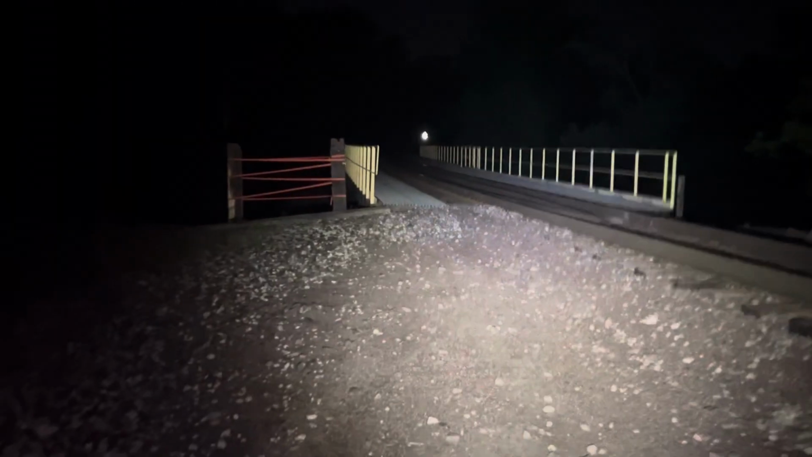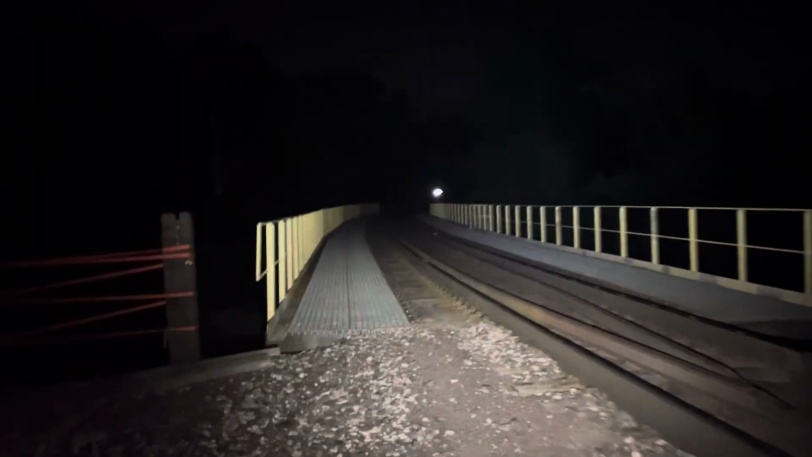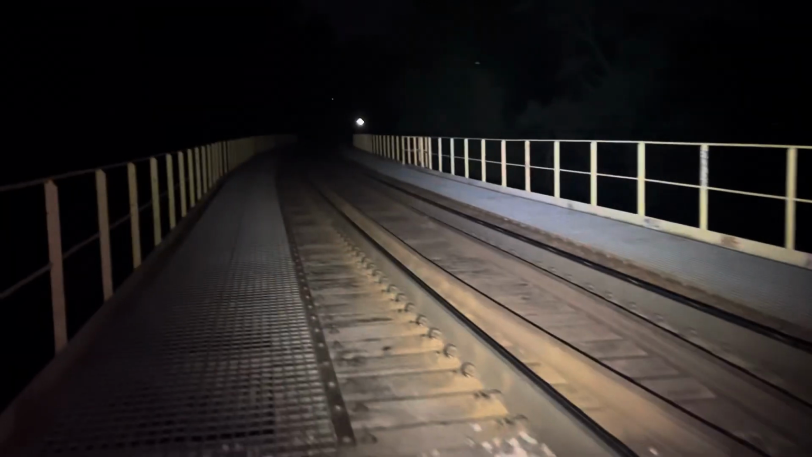We're going to start off, we're going to go over to the bridge. I haven't been back here in a while, and I wanted to check this out, and we'll probably go along the railroad tracks. I had actually eye shine in the back there.